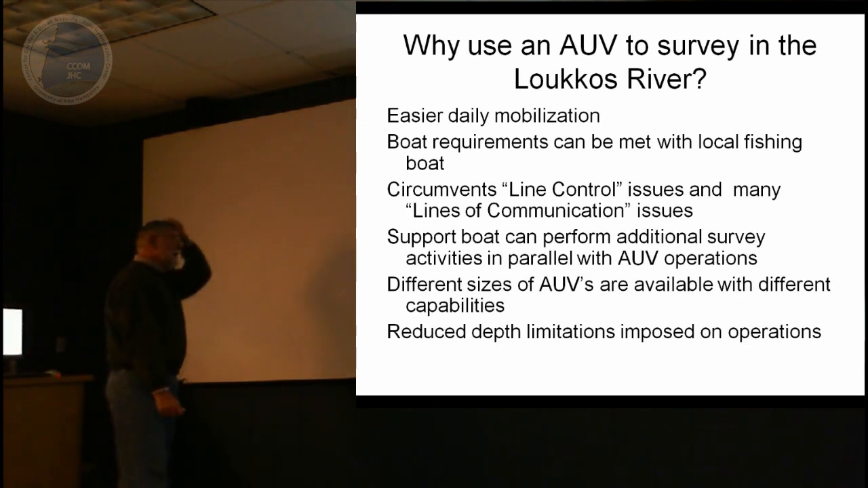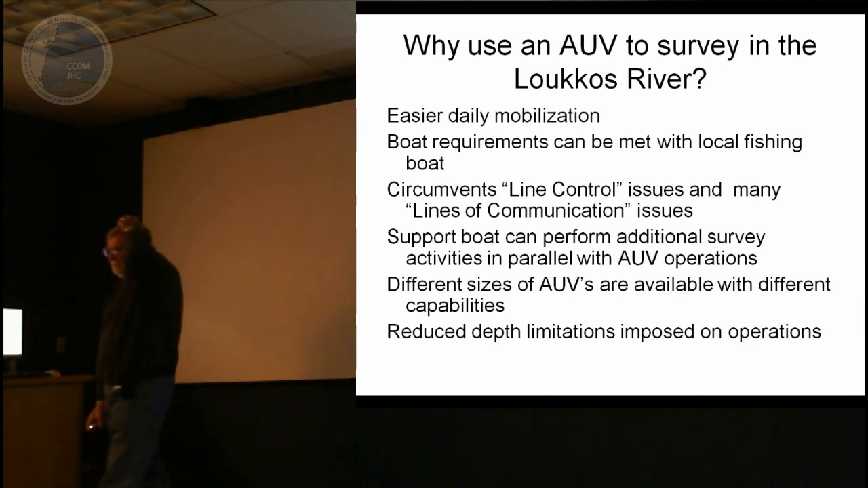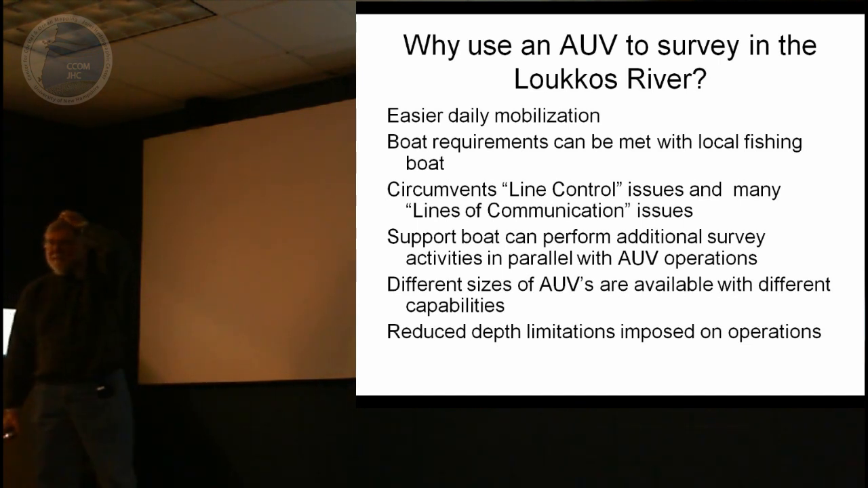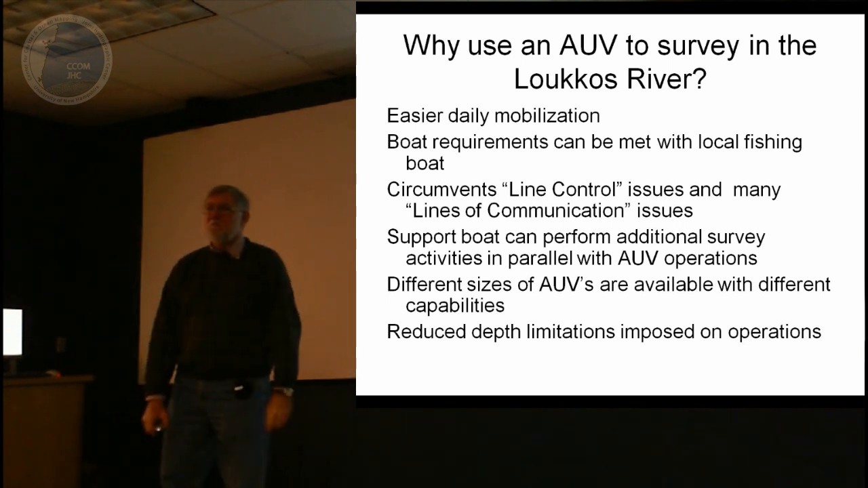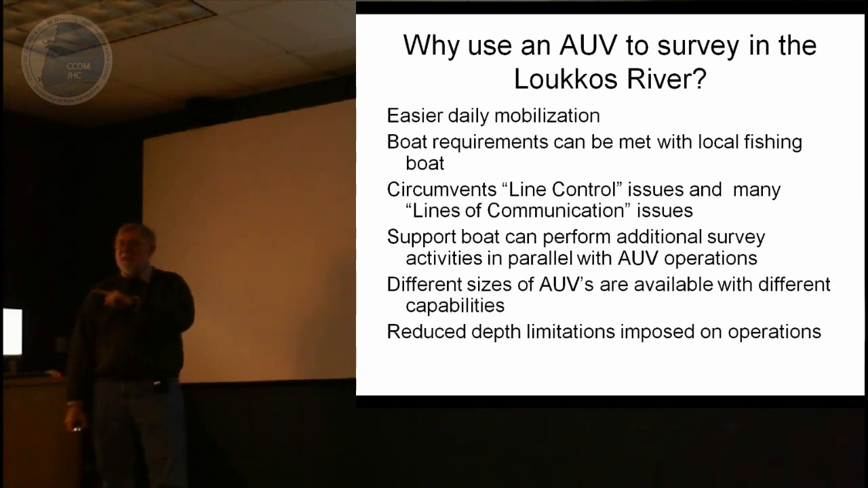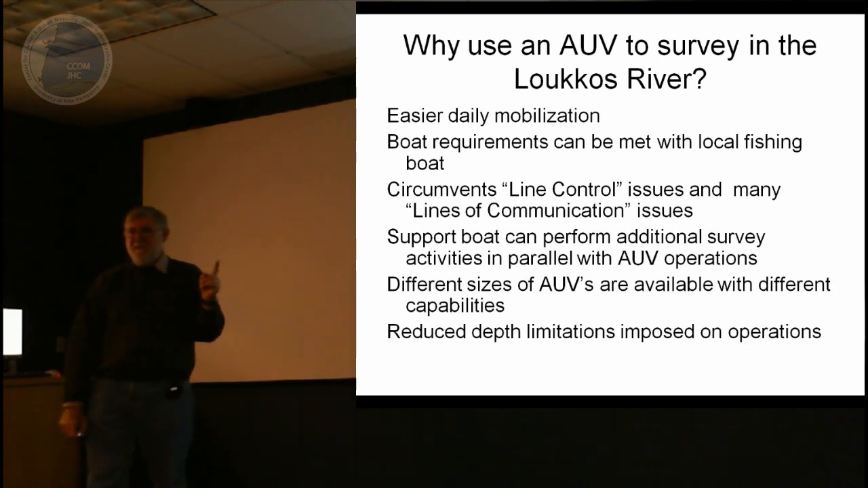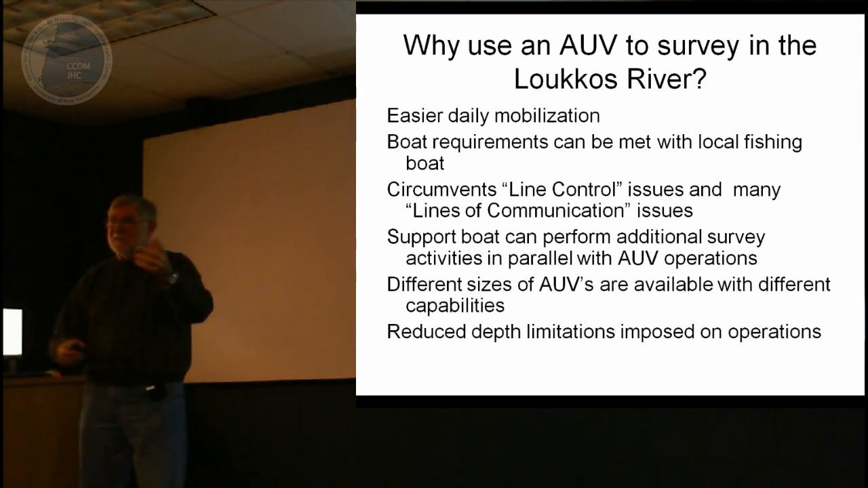The other thing about an AUV is it circumvents line control issues. Yuri made the comment about, if you will, challenging me to pronounce those names. But can you imagine me trying to tell the captain of the boat, the fisherman who owns it, left, move over 5 meters, a little faster, a little slower?